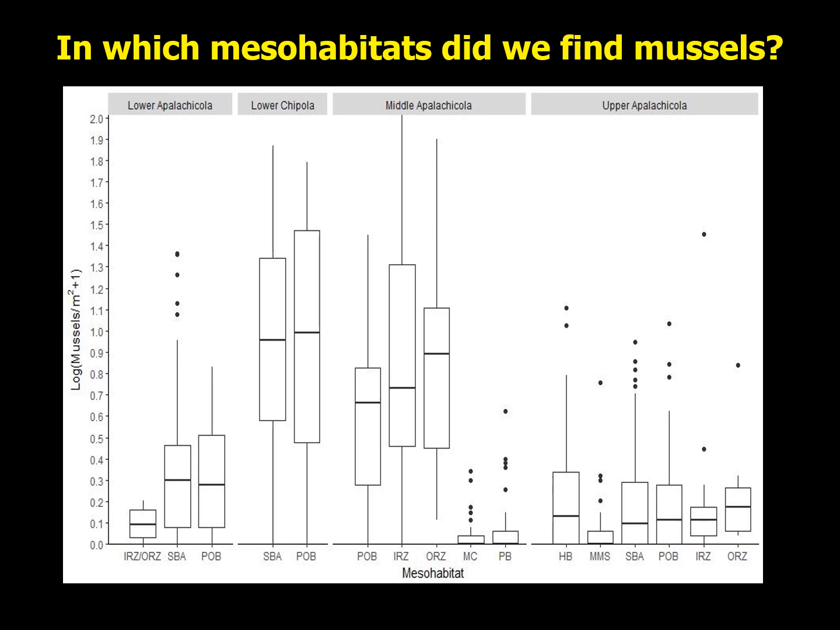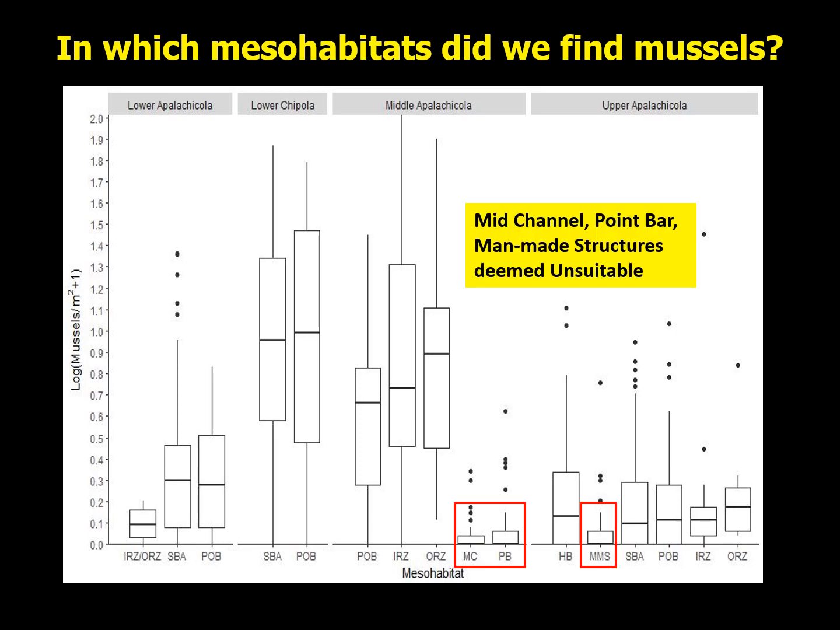This graph illustrates the differences in the number of mussels collected in the various mesohabitats, with log mussel density on the y-axis and mesohabitat type on the x-axis. We concluded that 3 mesohabitats, the mid-channel, the point bar, and the man-made structures, were unsuitable for mussels based on the extremely low numbers collected in these habitats.